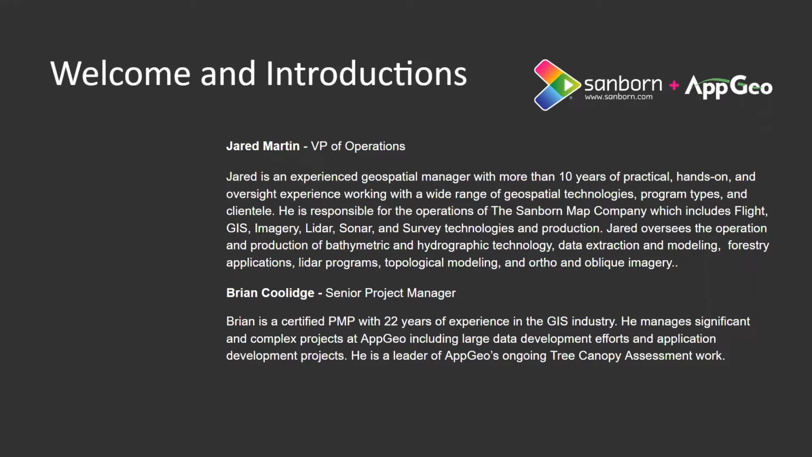And we are also joined today by Brian Coolidge. He's a project manager here at AppGeo who has been in the GIS industry for well over 20 years. And I've had the pleasure to present with Brian in the past on some of the topics that we're looking at today. And he's really a wealth of knowledge when it comes to project management, GIS project design, and a lot of the topics that we're going to be uncovering. So welcome, Brian and Jared.